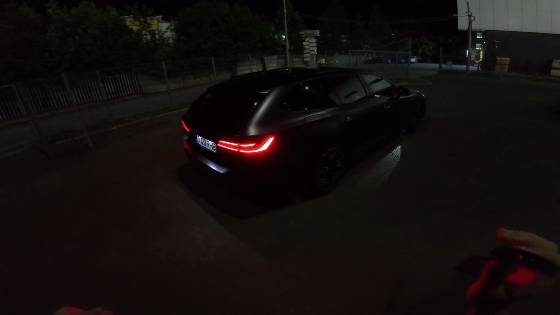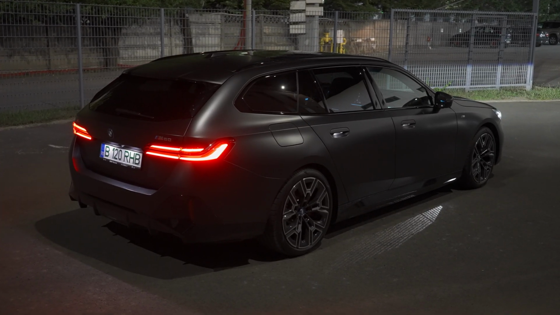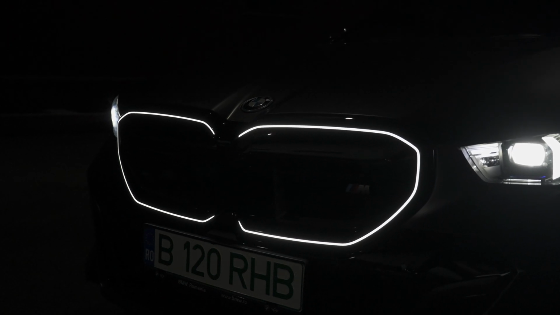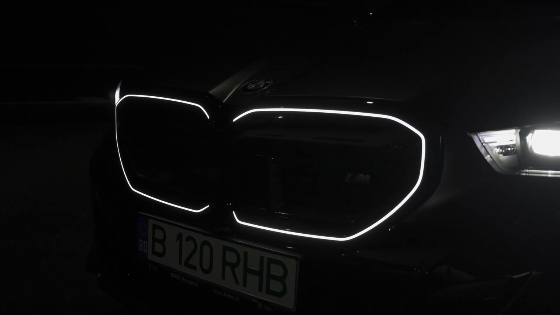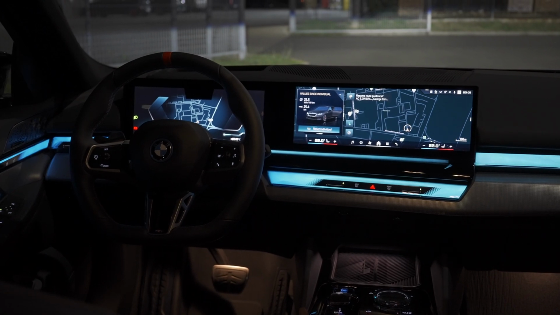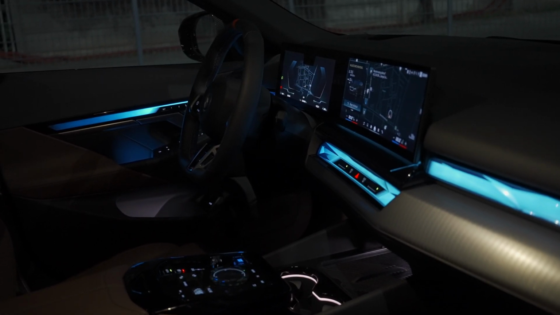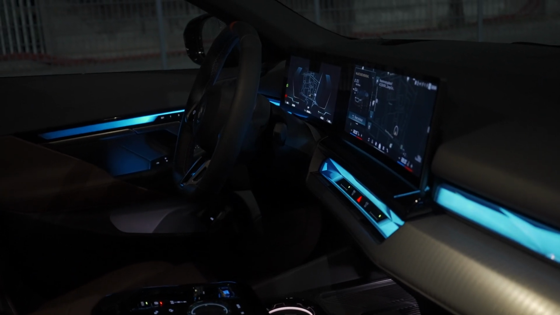Tonight we have an amazing car, the brand new BMW i5 Touring, full electric M60, 600 horsepower, 795 Newton meters. Tonight we will do the test drive, and I will show you the ambient lighting while you're driving in the nighttime and the way it looks.